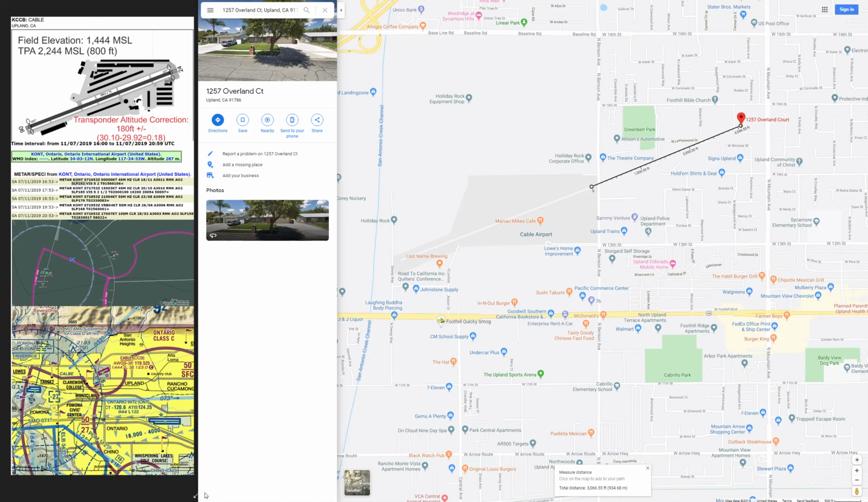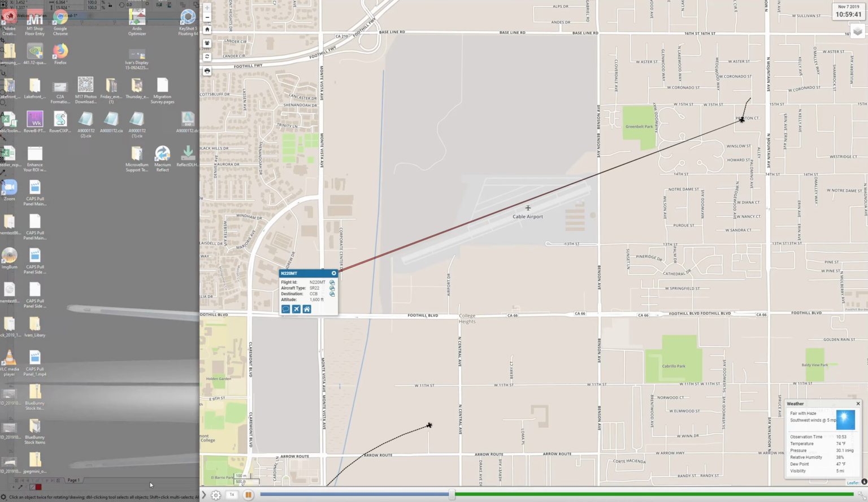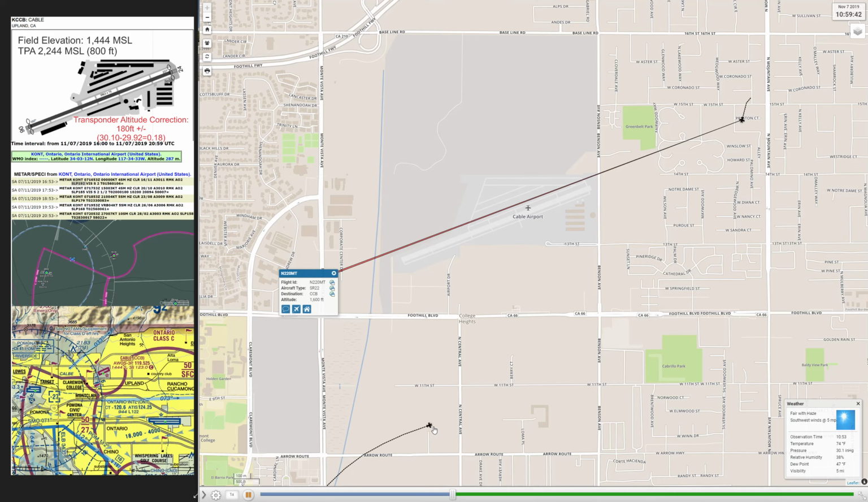And I'll overlay the street view, where this is the actual 87 Tango turning left downwind 24 Cable. That's exactly where he went down, the address. He's about 3,000 feet from the runway. And there's that